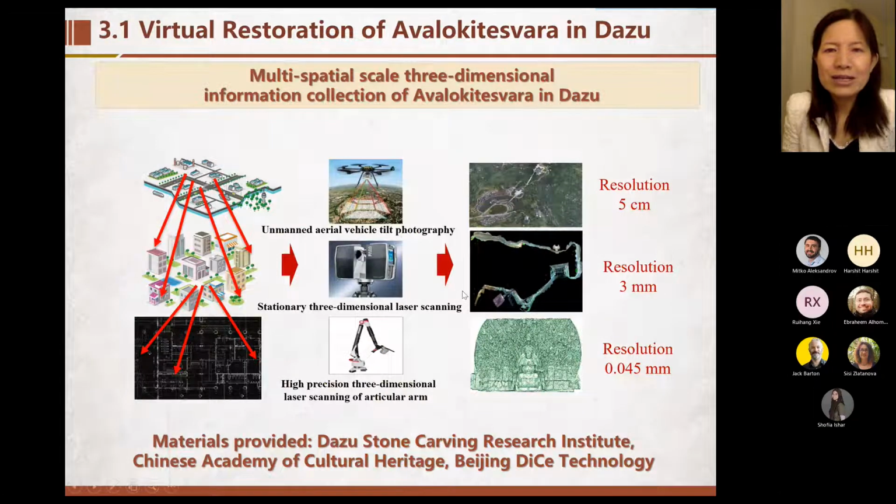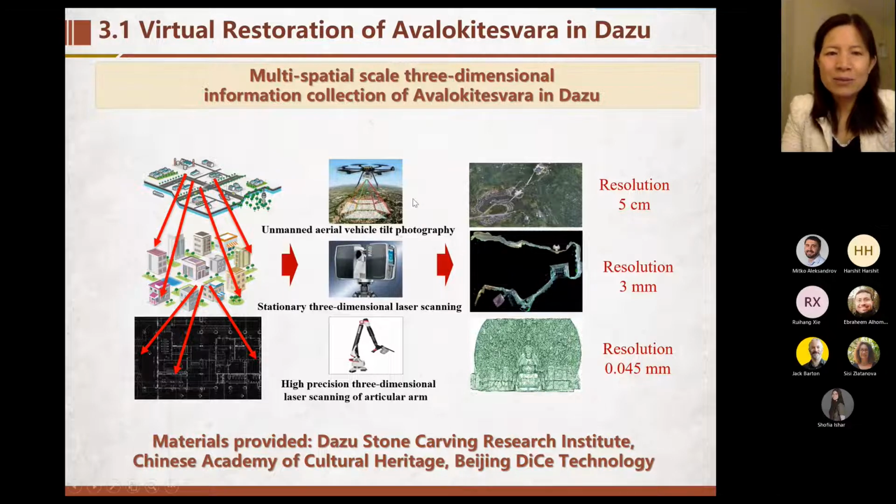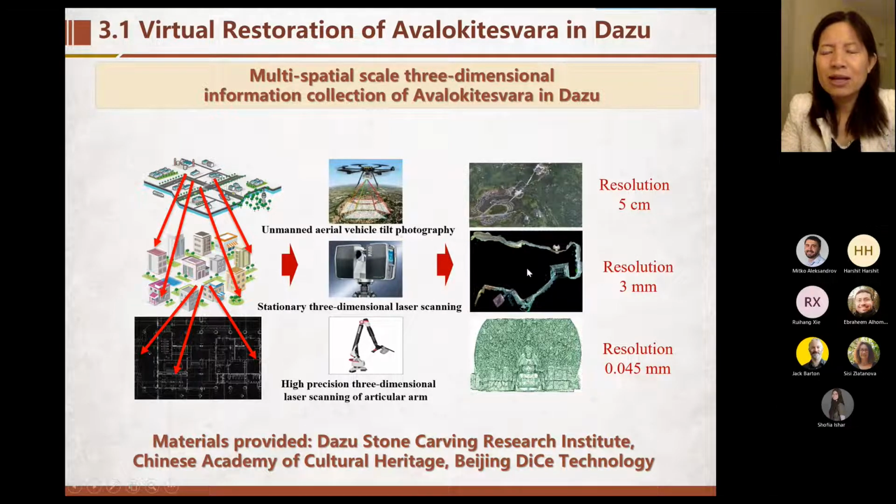Actually, in this project, we did multi-spatial scale three-dimensional information collection of the Dazu Southern Han Buddhist statue. For the environment, we can get a resolution of maybe 5 centimeters, and the area where the Southern Han Buddhist statue is located has a resolution of 3 millimeters.